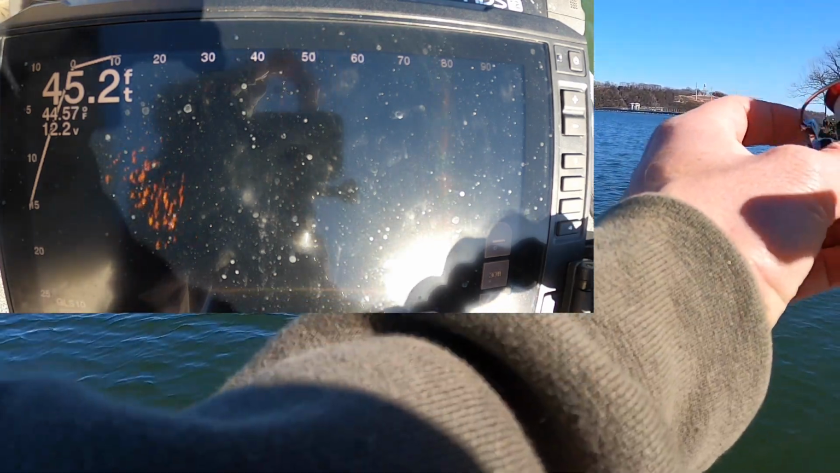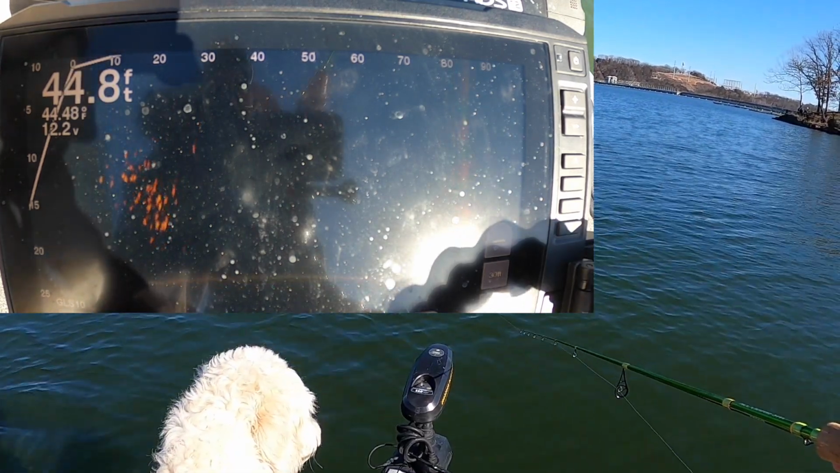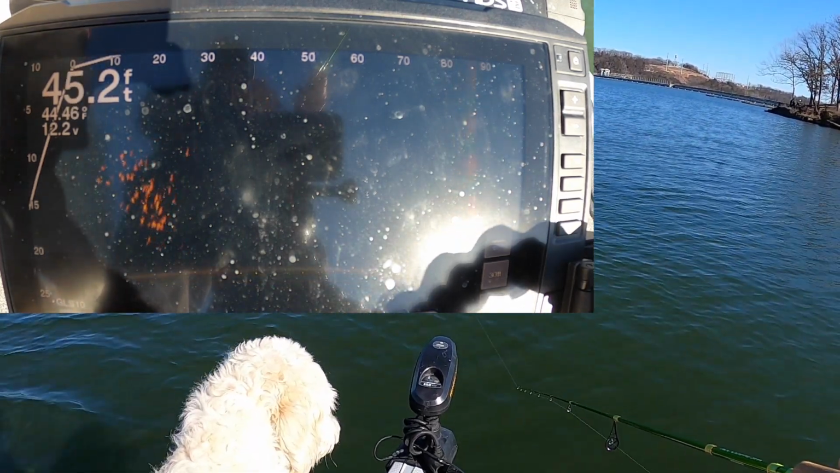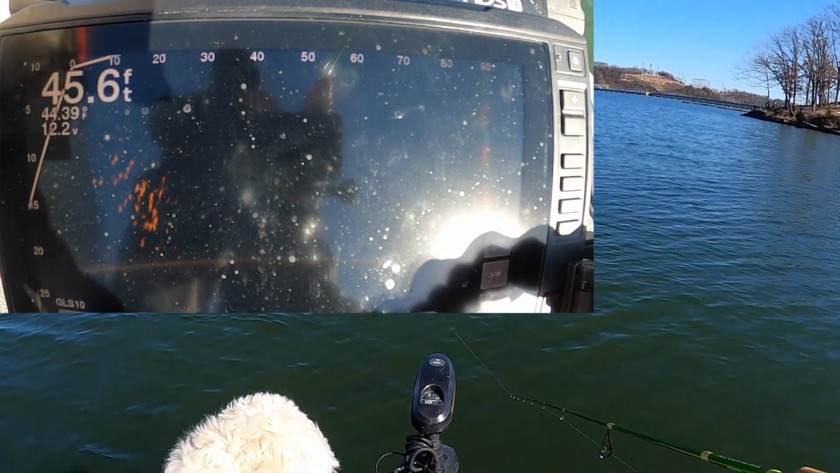You can see here they're about 10 to maybe 20 feet away from me. When you get that close, they just know something's up and they get a lot harder to catch usually. So keep that in mind, and if you do spook them or get them stirred up, just move on to another school and try again later.